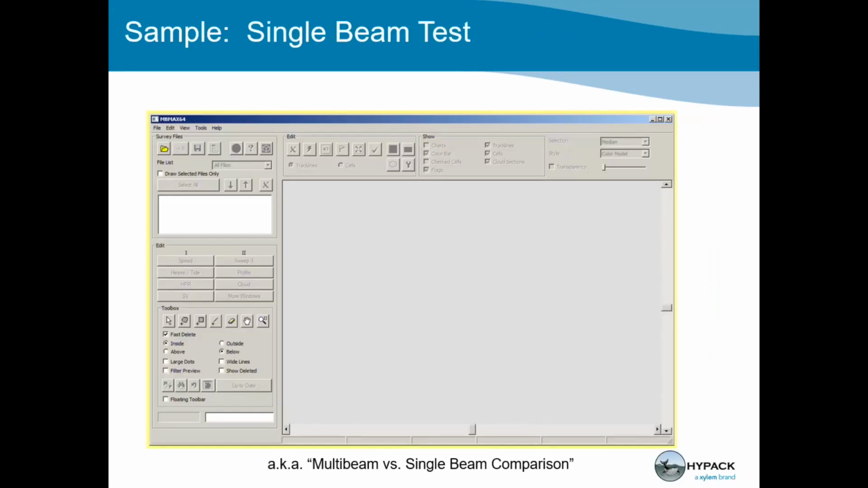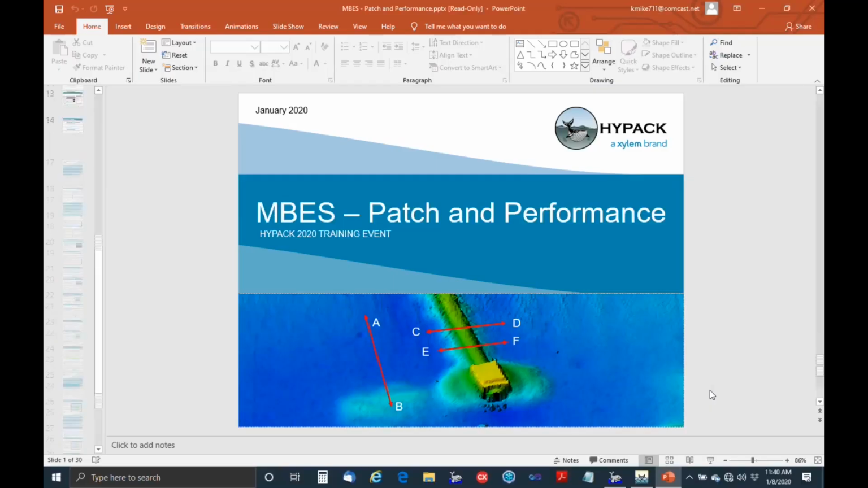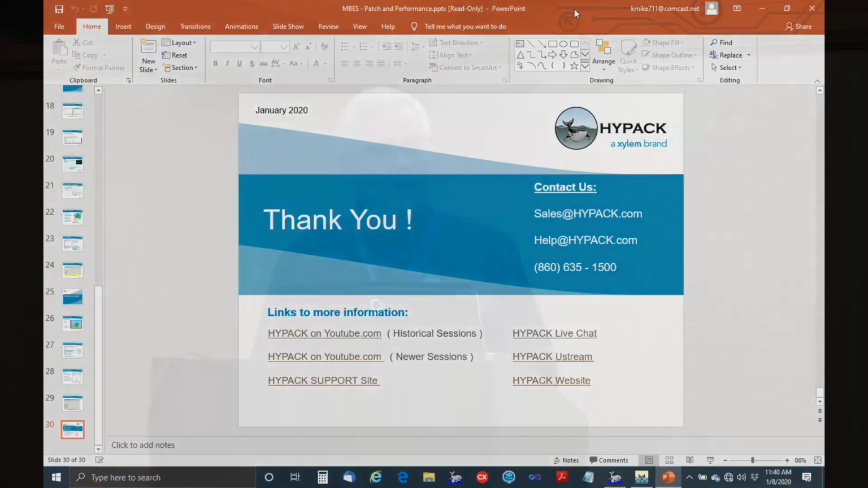Okay, this just goes through in a little more detail the things that I just described to you. Any questions on any of that? Yes. Okay, yeah, a run through on the grid convergence and how to properly apply it, sure.